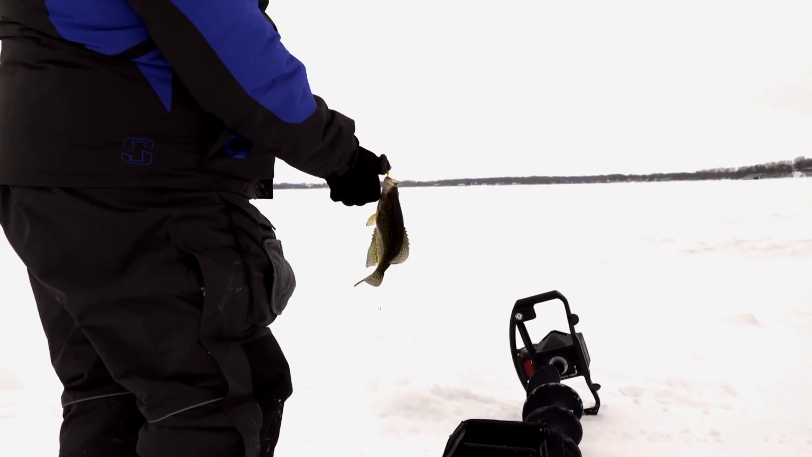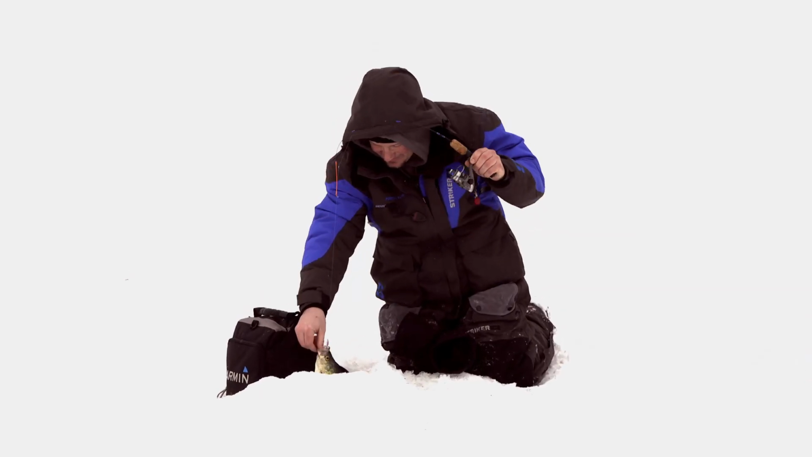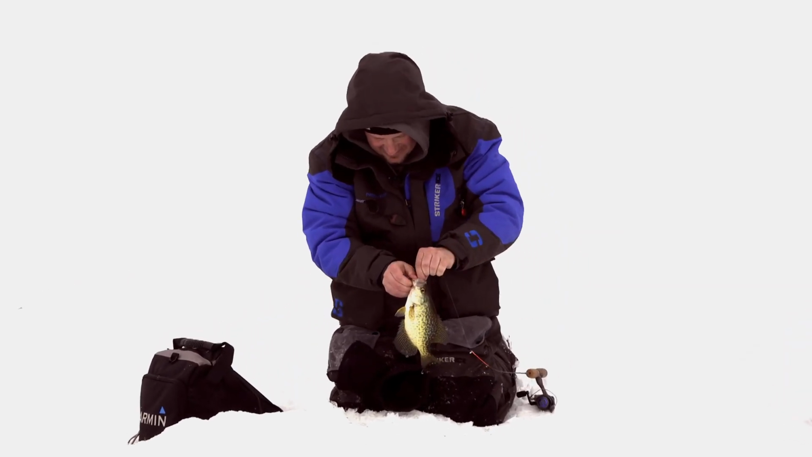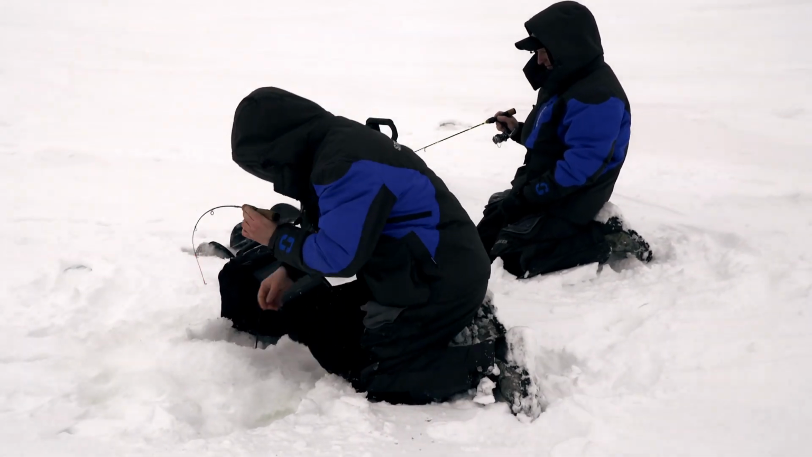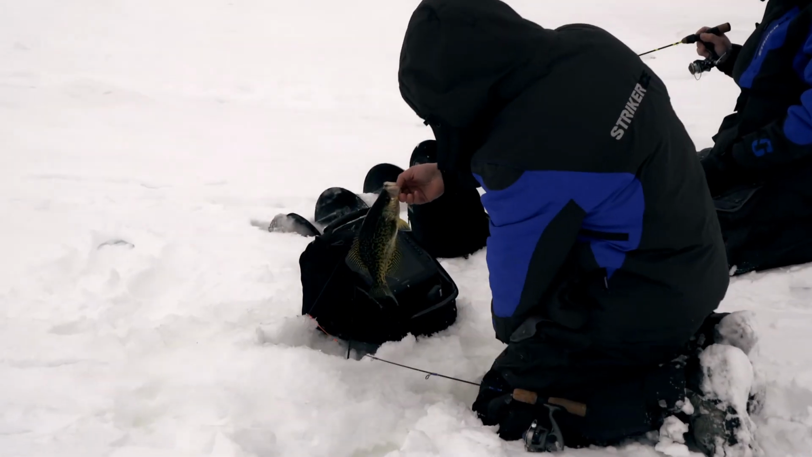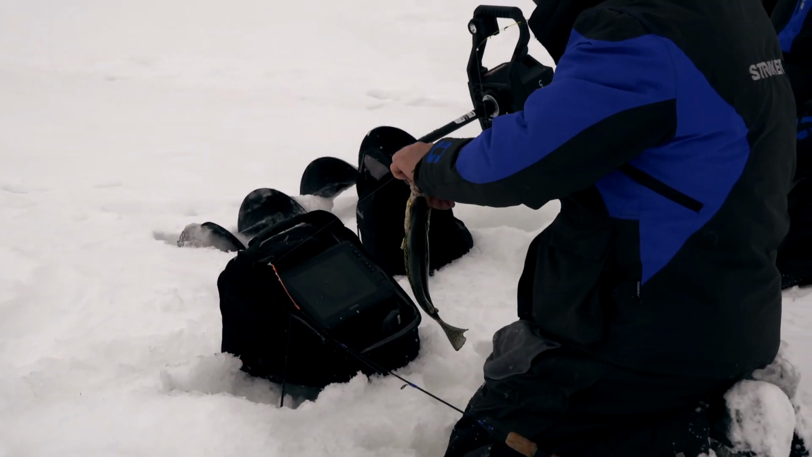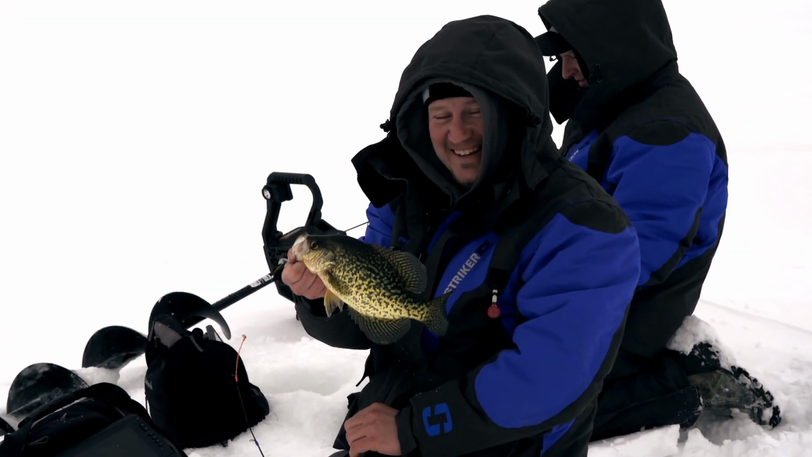The guys are on the last leg of their fishing weekend. Before heading back to camp, they have a few more fish they want to haul in to take back for their fish fry tonight. Good one? Yeah, not bad. That's a nice one, huh?